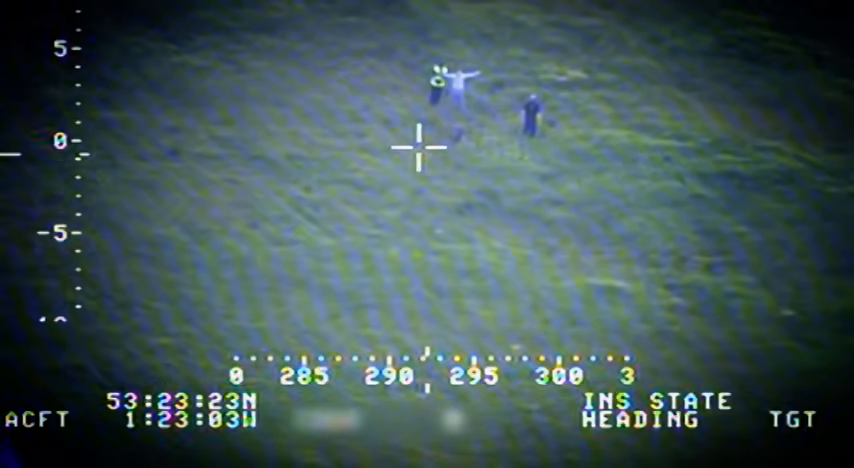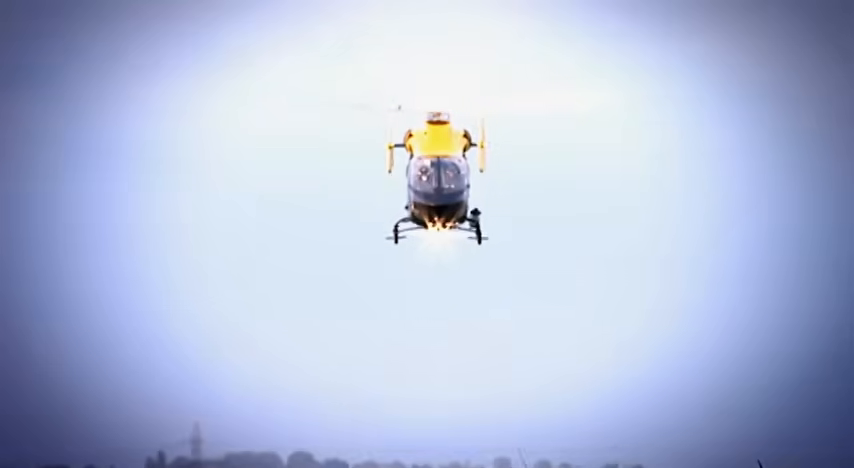Max has flown in the helicopter quite a few times. In fact, you've seen dogs in the backs of cars with the window down. Given the opportunity, I'm sure the dog would have had his head out of the window.